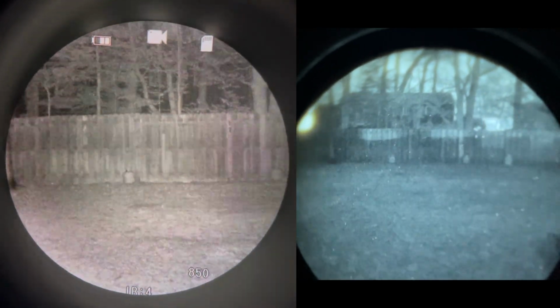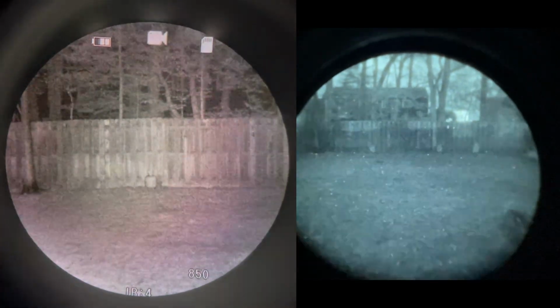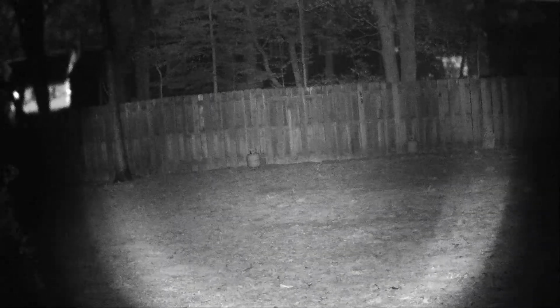On the other hand, the PVS-14 fits the tree, both tanks, and the steel plate no problem. Another thing to keep in mind is that the recorded footage of the NVG-40 is seen in a 45.8 degree field of view. This means that what you see through the device's point of view is not what you'll get on camera. Notice how in the recorded footage you can see the tree, both tanks, and the steel target all at once, just like the PVS-14.